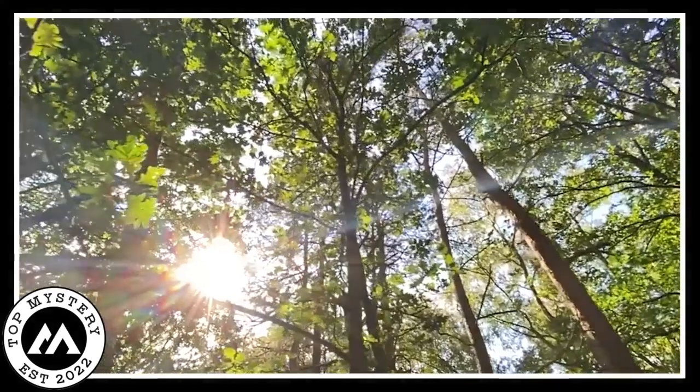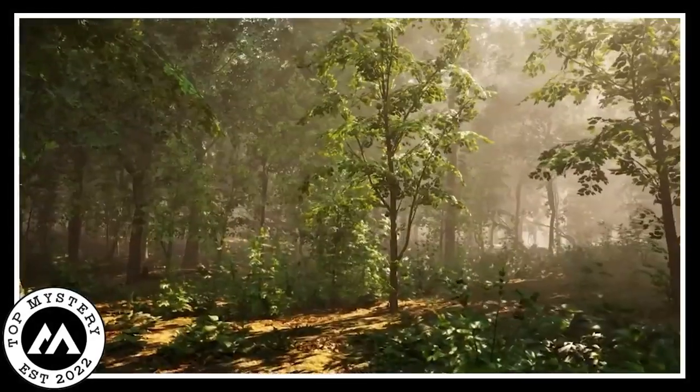Whispers in the trees carried the mystery, making everyone who found this strange dance in the woods wonder what secrets hide in the forest and what strange beings walk its secret paths.